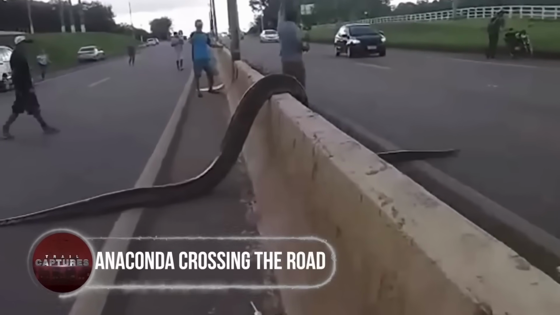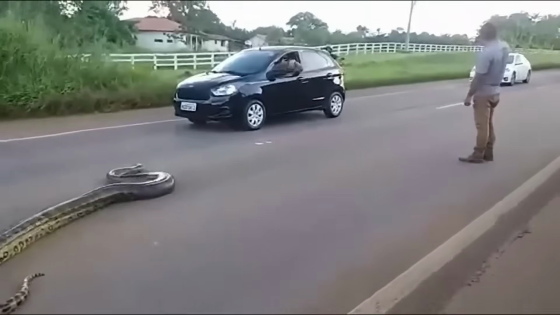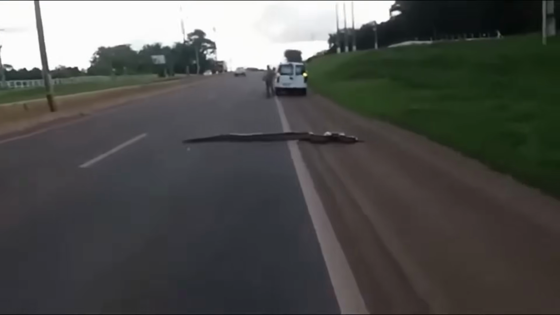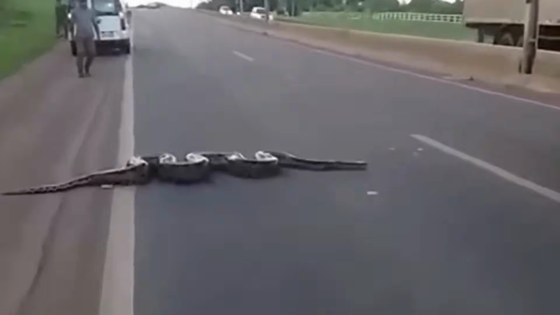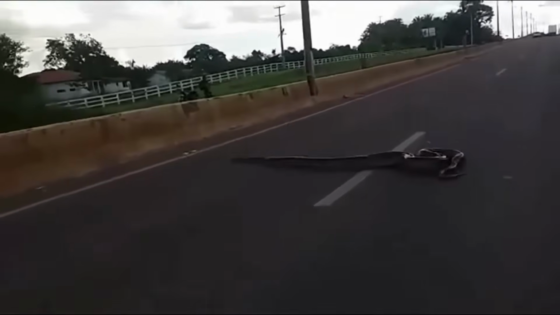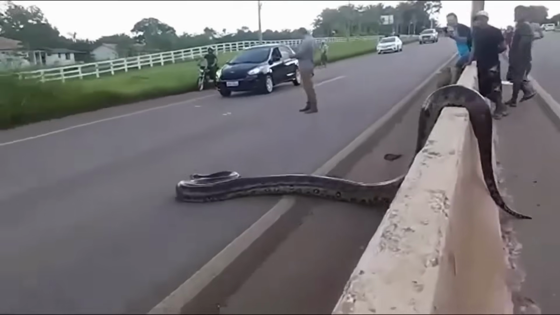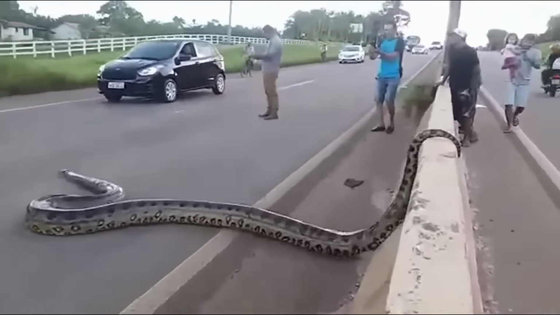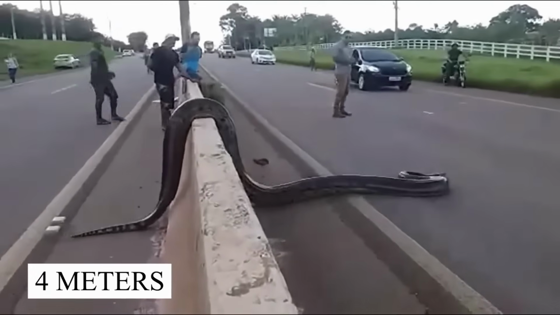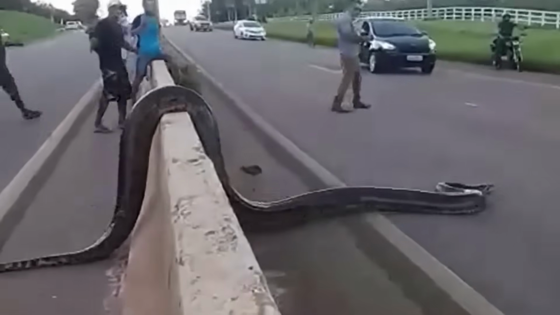Anaconda crossing the road. When people saw a large anaconda trying to cross the road in the middle of the day, in the presence of many humans, they got out of their cars and tried to stop the oncoming vehicles to let the reptile slither wherever it wanted to. This incident occurred in Brazil in 2019, and the snake wasn't something you would get to see every day trying to cross the road. It was a 4-meter-long one and had to weigh somewhere around 66 pounds.